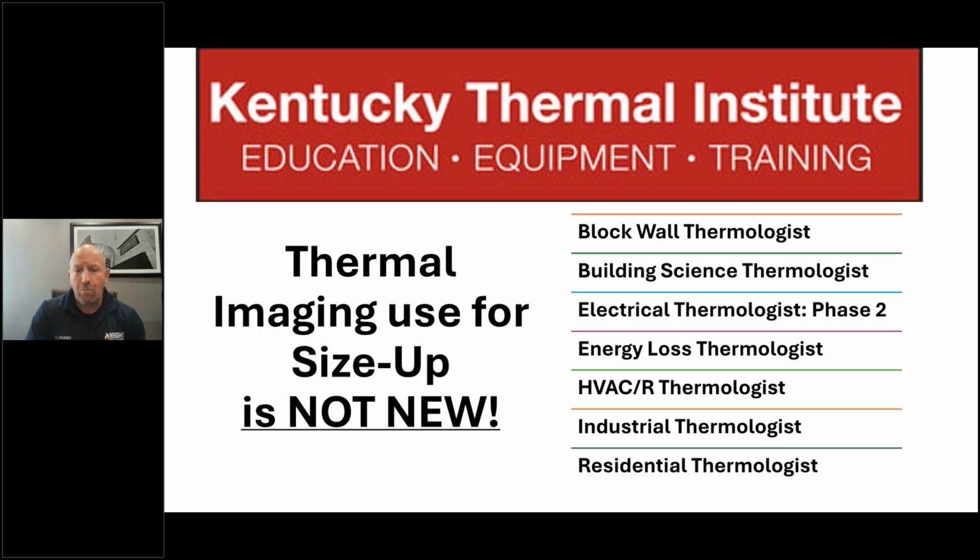But these people have been doing this for a while. They've been sizing up block walls, looking at buildings for air infiltration, exfiltration, looking at electrical systems, whether it's breakers or systems where high heat's coming through, like transformers, substations. Energy loss, is your building energy efficient? HVAC, industrial thermologists, residential ones. This is not new, yet we have not consulted these individuals to learn from them.